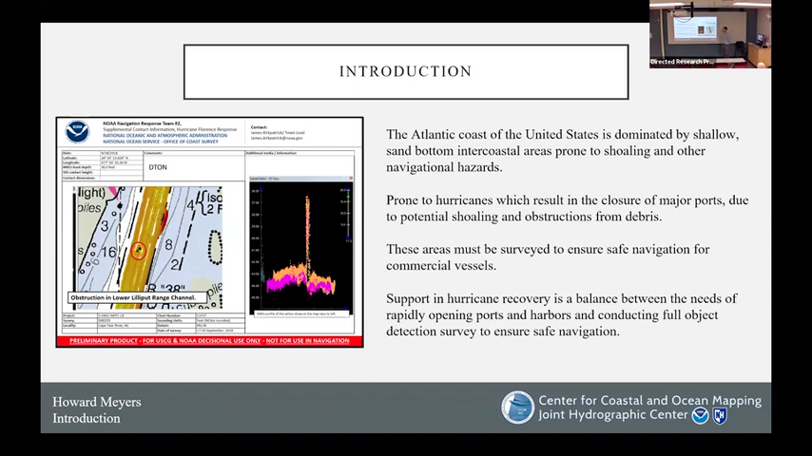These areas must be surveyed to ensure the safe navigation of commercial vessels, but also private mariners. And the support in hurricane recovery is really a balance between the needs of rapidly opening these ports and harbors and conducting full object detection surveys. The goal is to get into an area affected by a hurricane or other disaster, survey and get out of there as fast as possible.